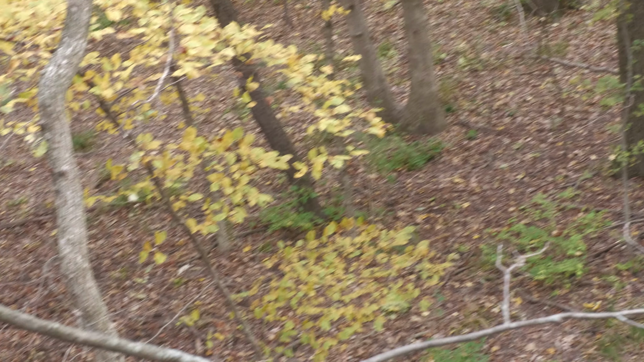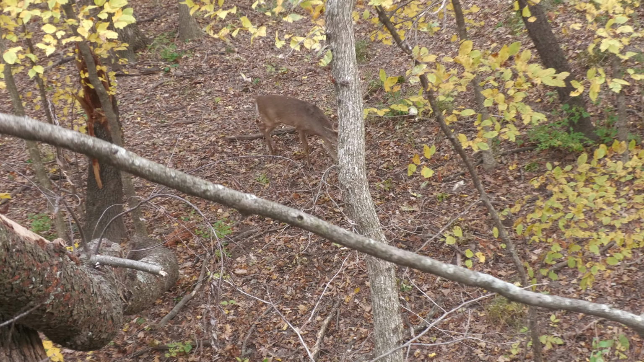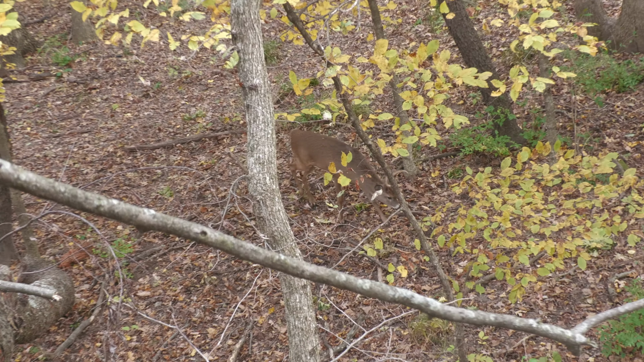I'm going to be looking for those thick areas. If I have food sources that are going to be green that time of year, I'm looking for those. If I know where the white oaks are, the red oaks, I'm definitely going to be keying in on that. I'm starting to look for those transition areas to agricultural fields. Typically what you're going to see is early October in areas like this right here.